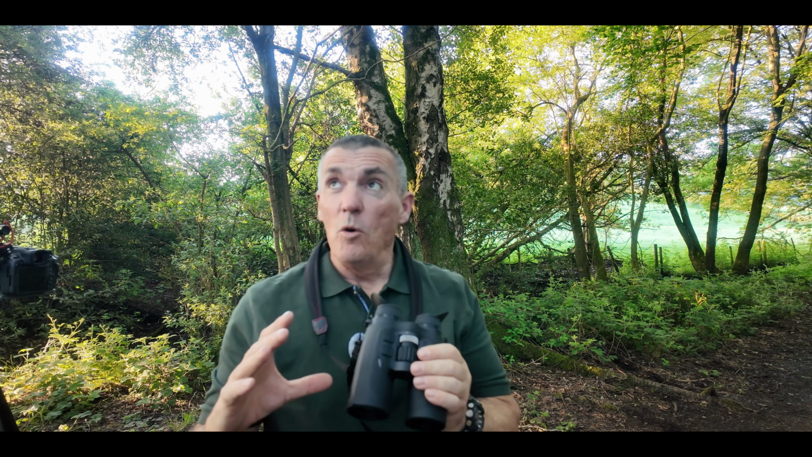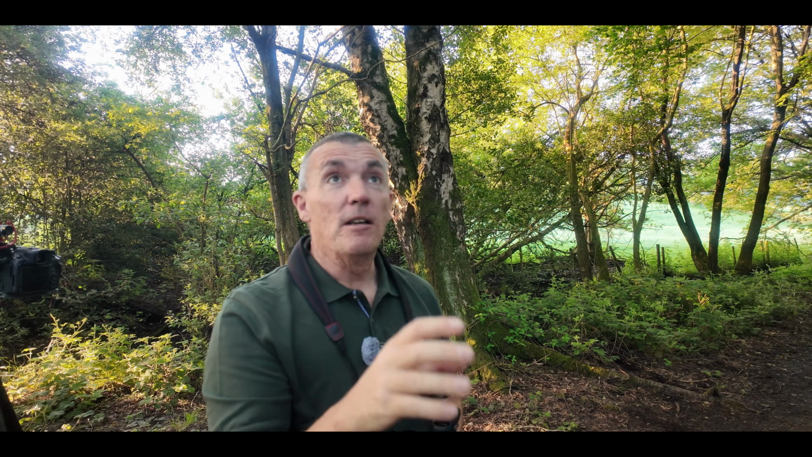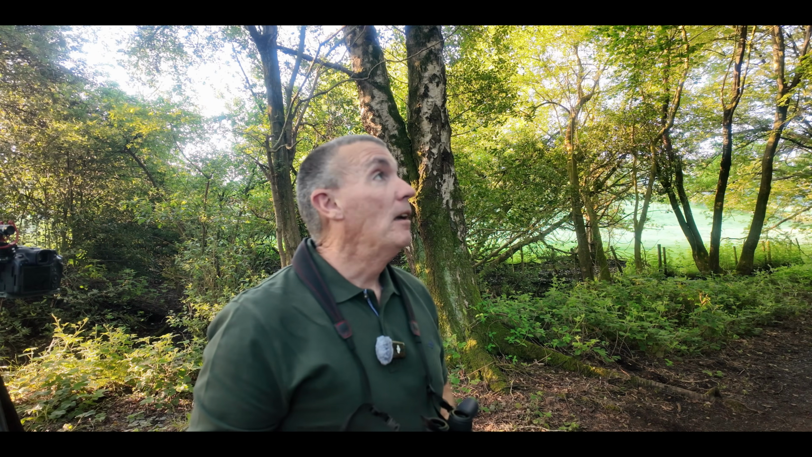Well, they are proving hard to find this morning. With it being quite warm today and warm temperatures, we do have a few hot spots, but these are just the warmth coming from the trees and the leaves. But being able to locate a target is quite obvious once you get used to using these and you know what you're looking for. So I'm going to carry on looking and see if I can find the tawny owls.